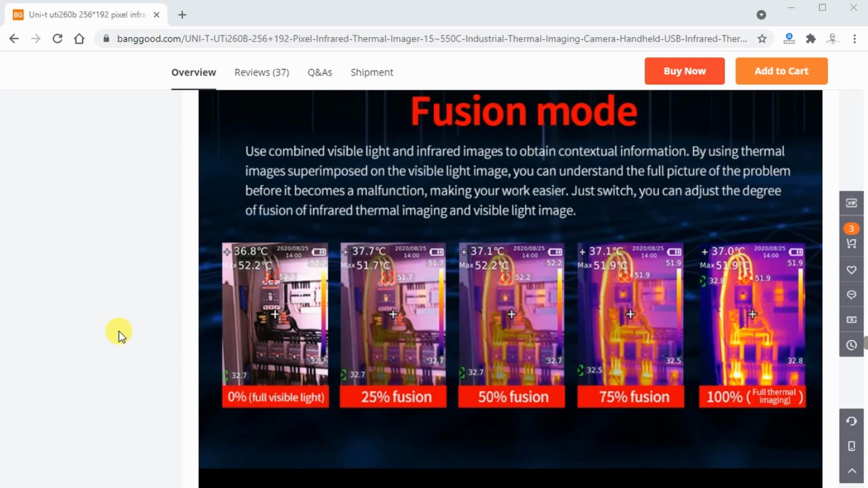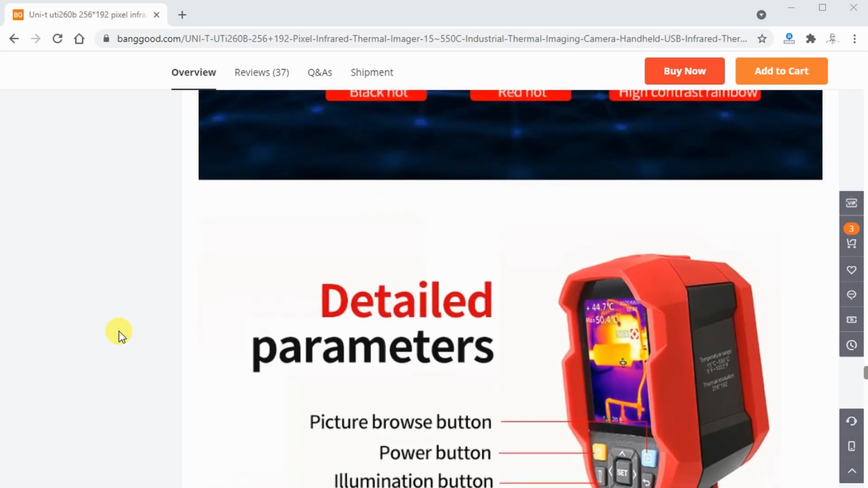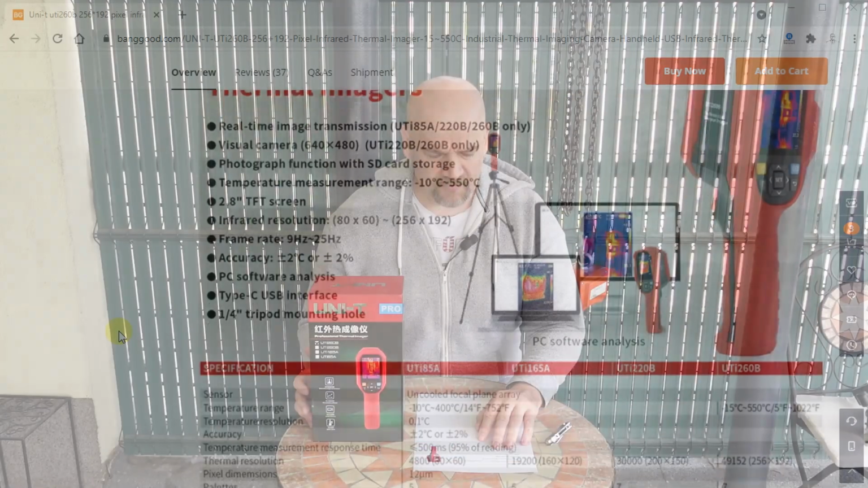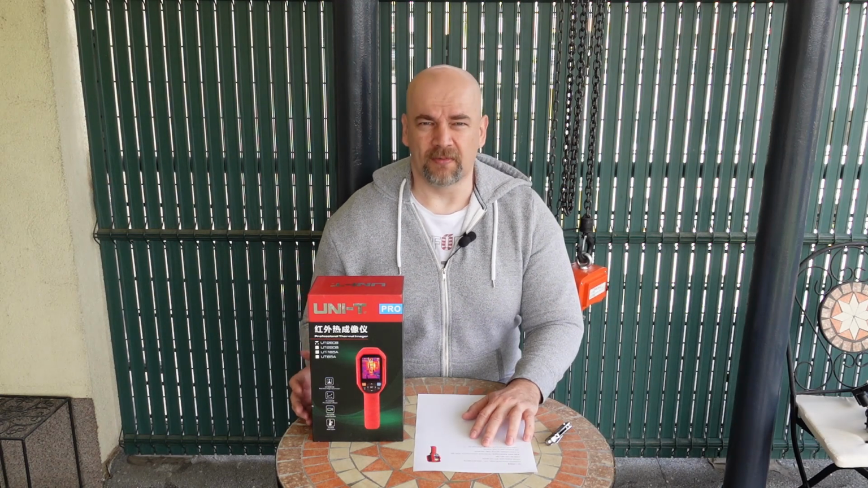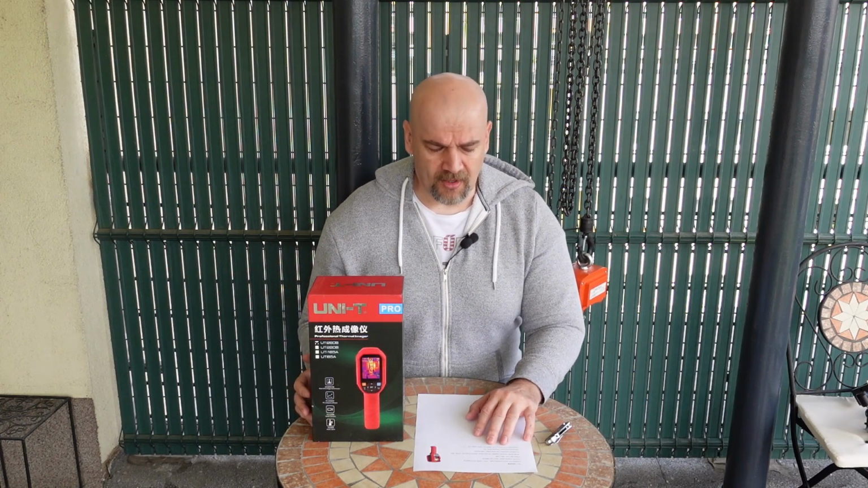It has also the visible light lens, which is 640 by 480 pixels. It can create pictures of the regular or thermal image, or also it can mix these two. It has PC analysis software, real-time image transmission, an IP65 protection level, and also a 2-meter drop test. So this means I could use this outside in rain or something like that. And it has an integrated lithium-ion battery, and with a fully charged battery it can work approximately 5 hours.